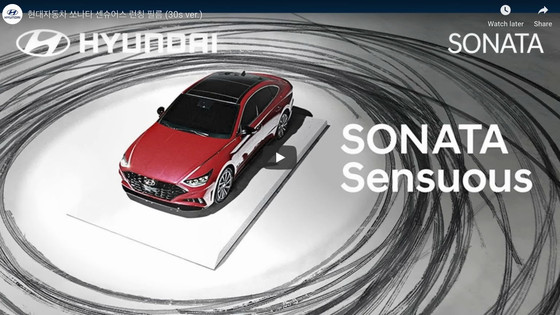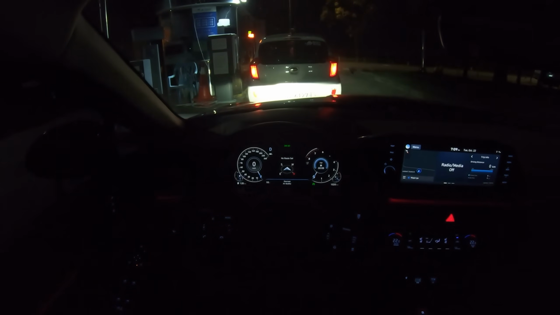Like I mentioned, this is called Sonata Sensuous or Turbo here in Korea, released here this September. So I know you guys are waiting for your turbos, hybrid, and even 2-liter Sonata. So hope you guys get it soon.